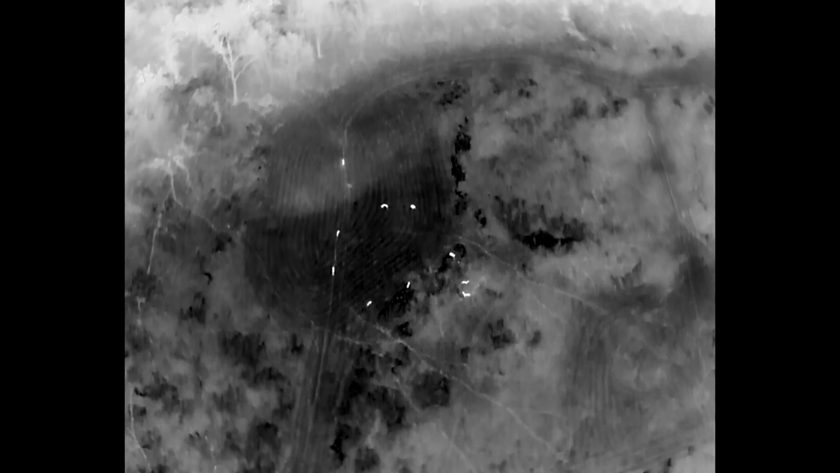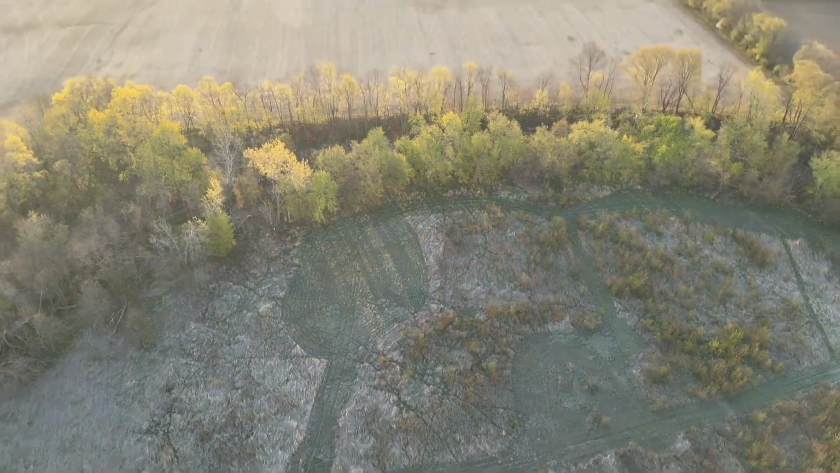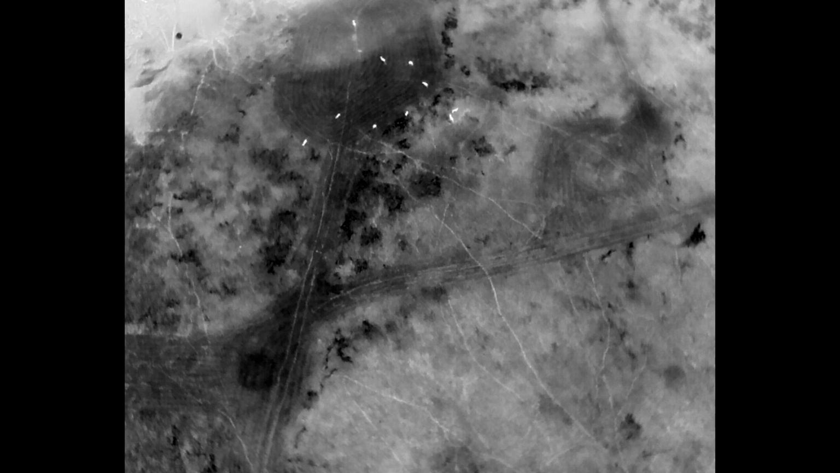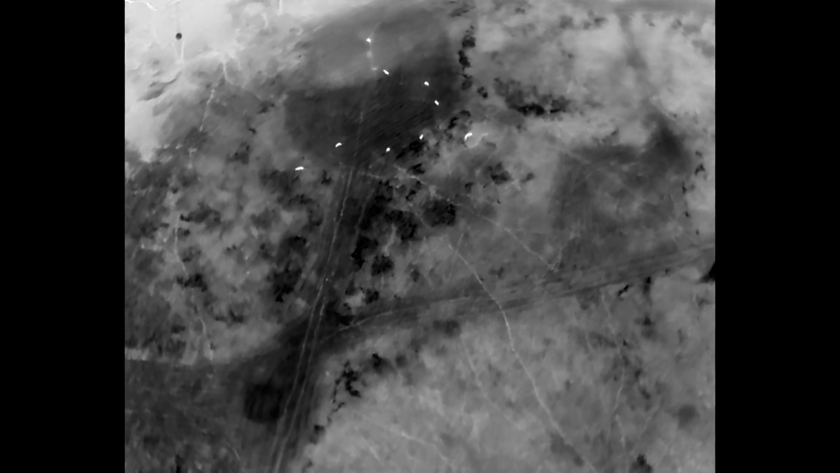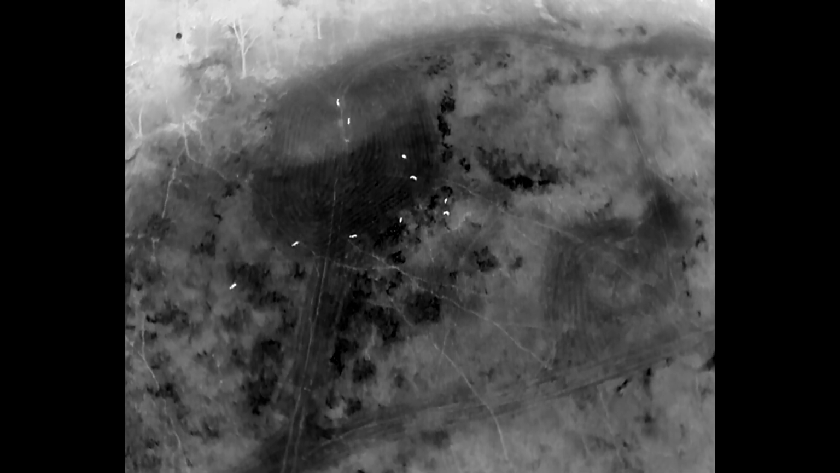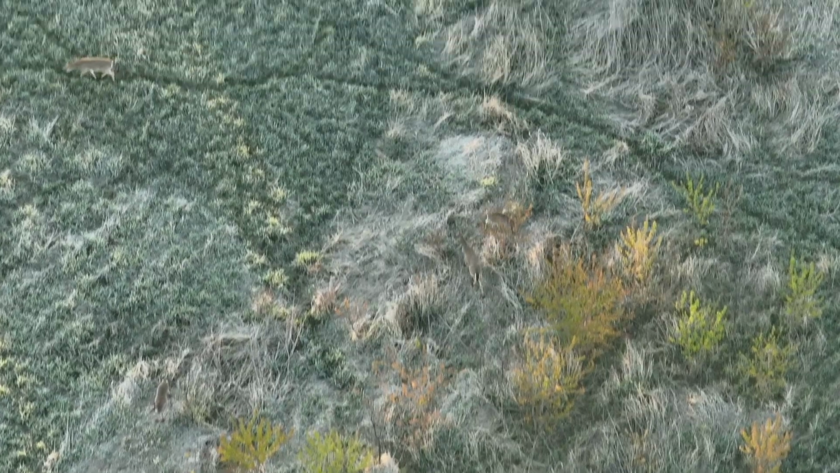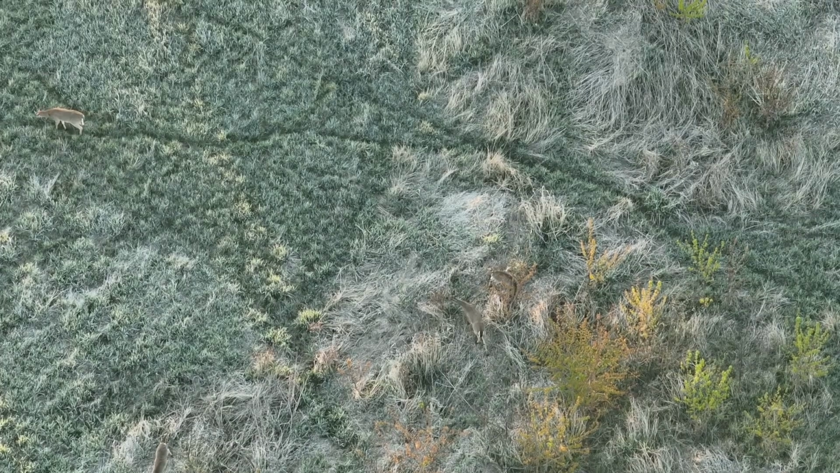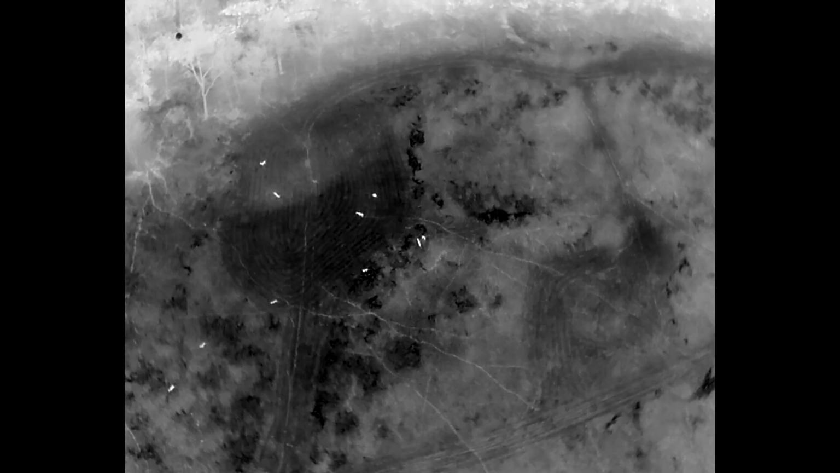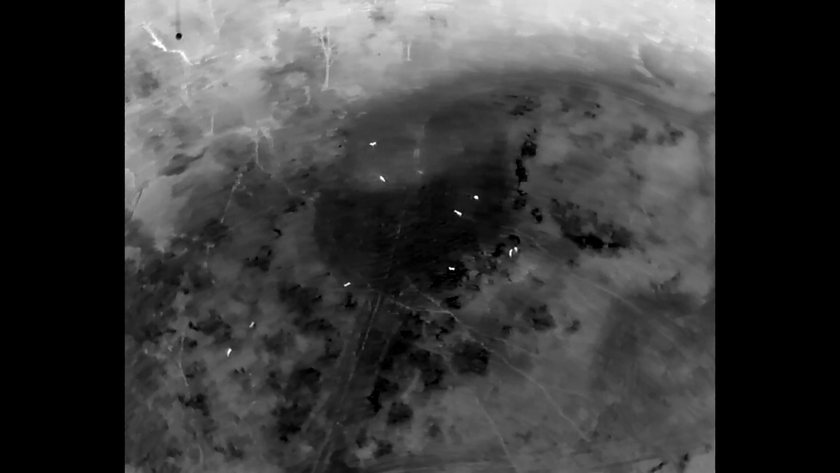Again, the deer are on the trails. The magnet is kind of, I think, their security. They believe if they're on the trail, they're in good shape. Here's kind of the sunrise looking to the east, and this is the little deer area here. But very easy to see trails. Deer are still milling about, and that's what I wanted to show you about that particular episode.